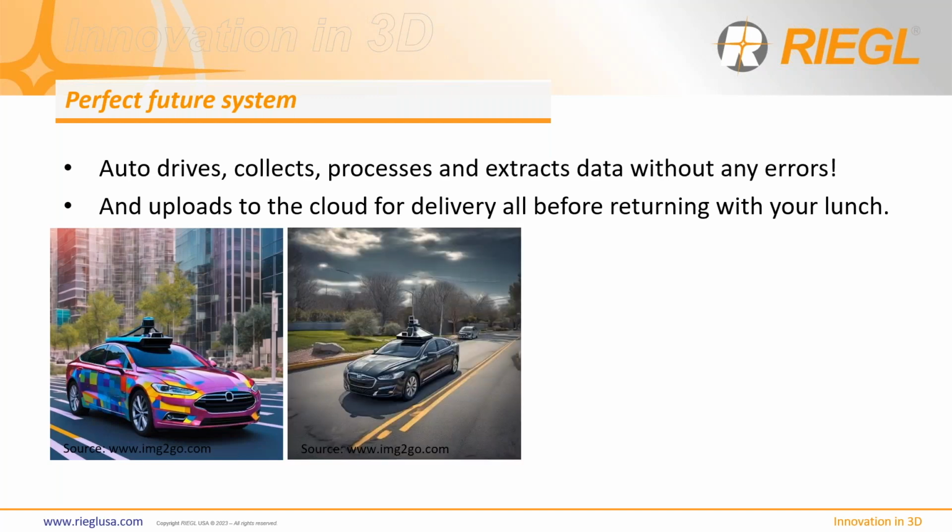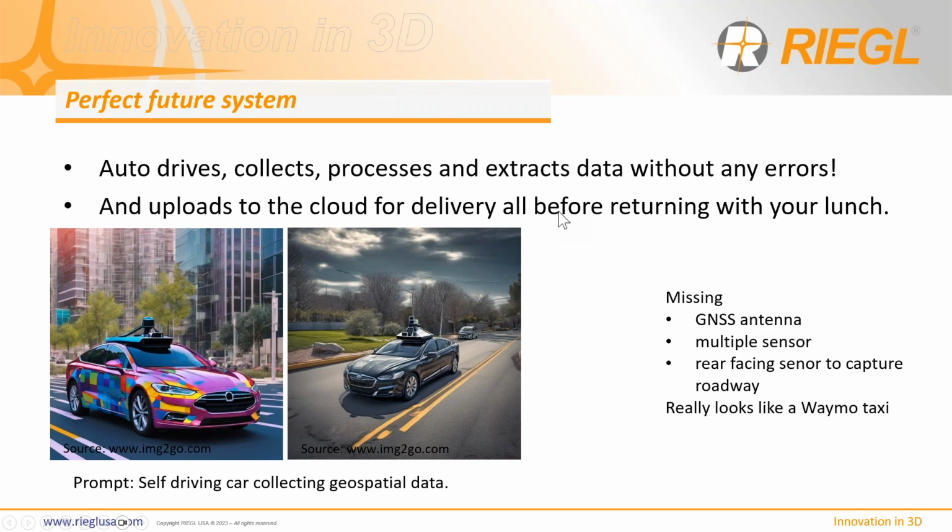Well, as you can see here are two examples of AI generated cars. If you just prompt an image generator with a self-driving car collecting geospatial data, you will get cars that look surprisingly similar to Waymo taxis, which can't be too much of a surprise since there's a lot of pictures of that service circling the internet.